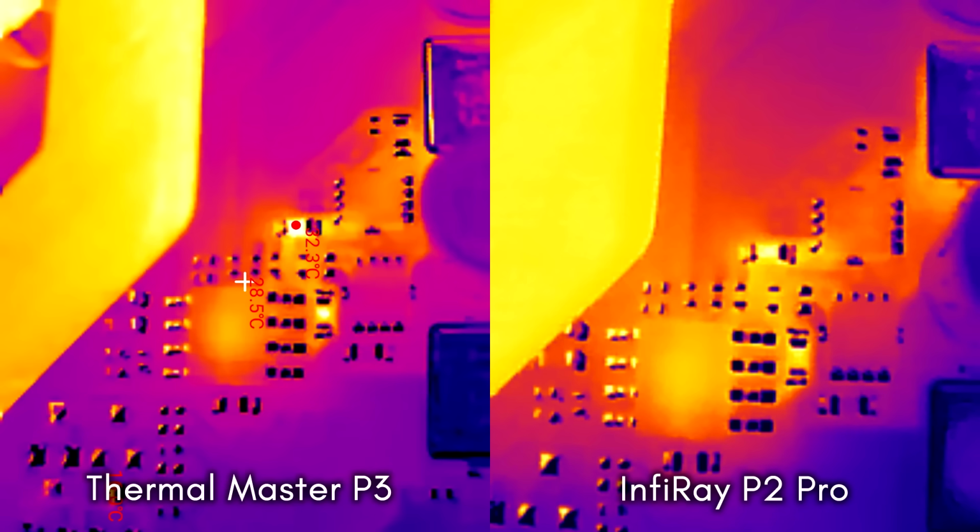So how's the actual image quality? Well, here's the Thermal Master compared to my infrared, and as you can see, it's not worlds apart. We're still looking at a 256 by 192 image. Both these cameras have the same sensor resolution, and the Thermal Master can't create detail out of thin air, no matter what kind of upscaling it uses. I could argue that the Thermal Master is a bit cleaner, but honestly I think it's a wash. For my use case, I don't think the claimed super resolution makes a meaningful difference. For this product category, sensor resolution is still king, and the two products are even in this comparison.